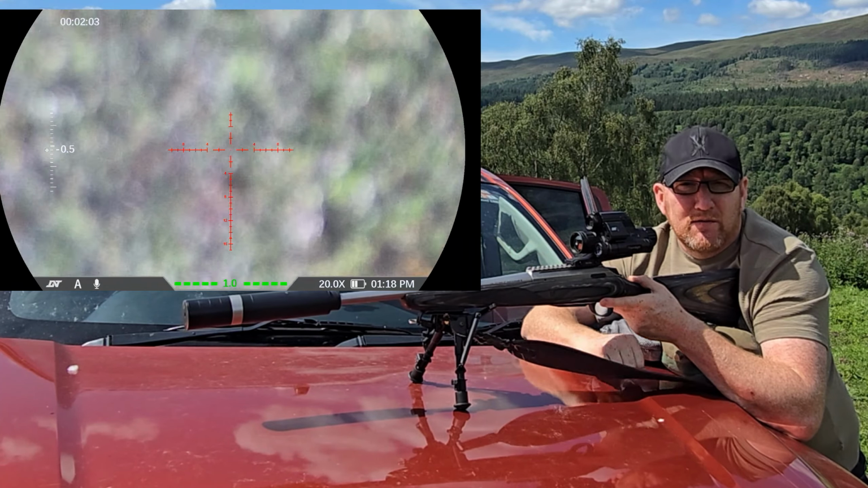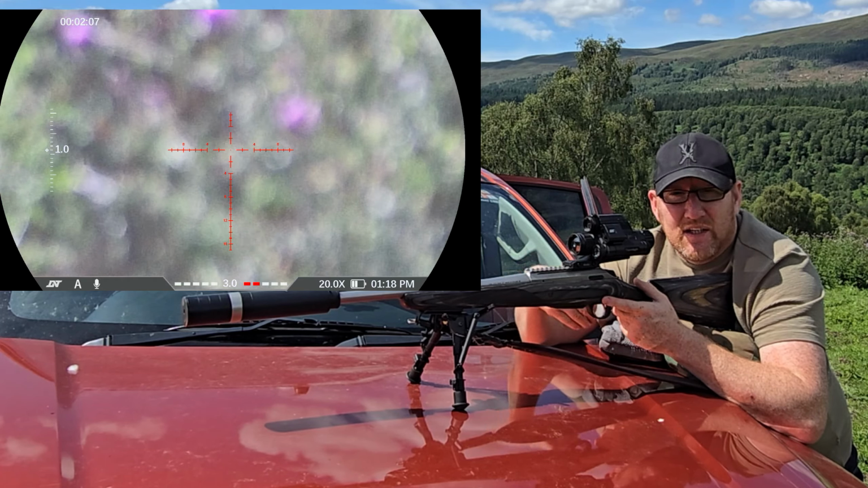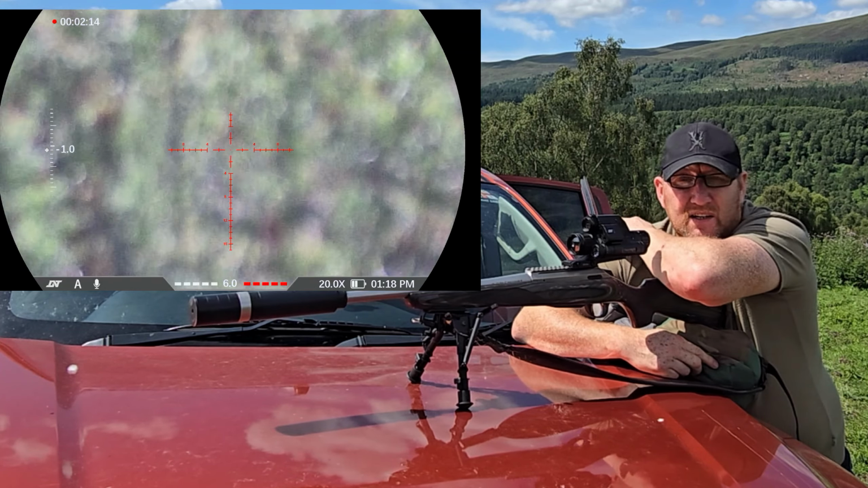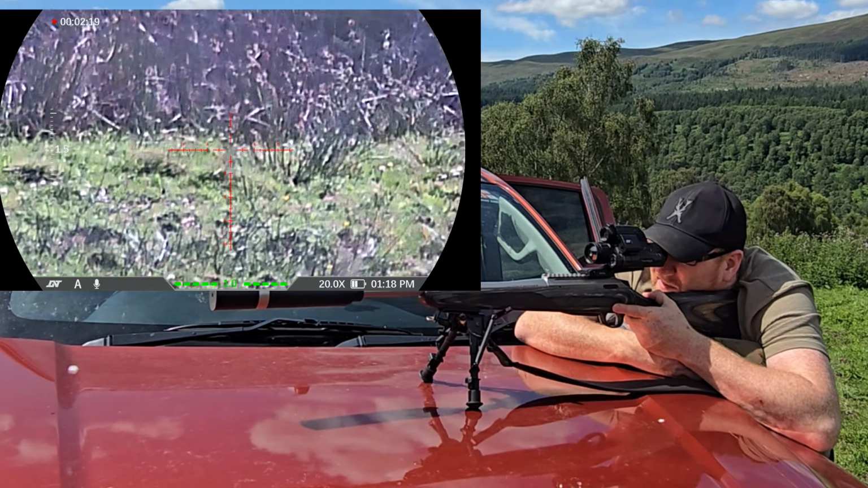I'm using the second bag for my arm so I don't burn my arm off the bonnet. Cleaning out the magazine, haven't tried that yet, but those polymer mags are a pain in the ass to take apart. Might be the case I just get a new mag. Anyway, last round for this group.